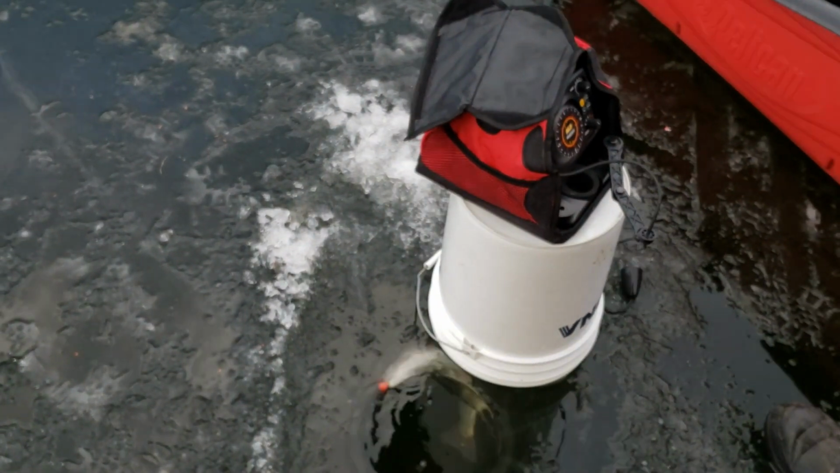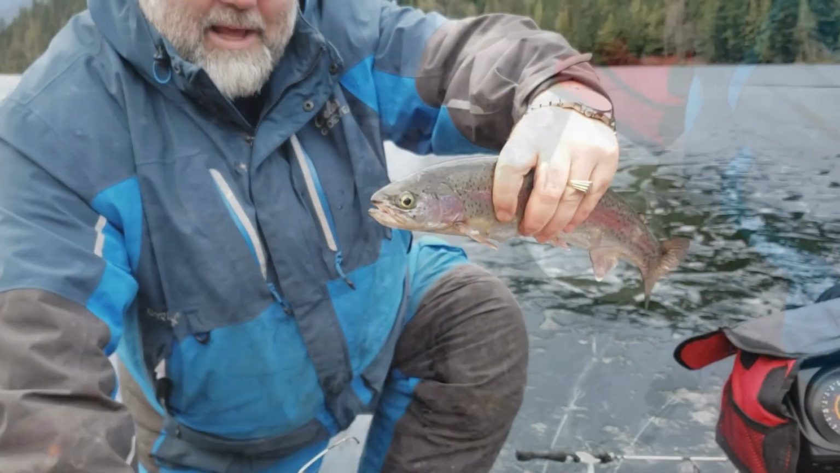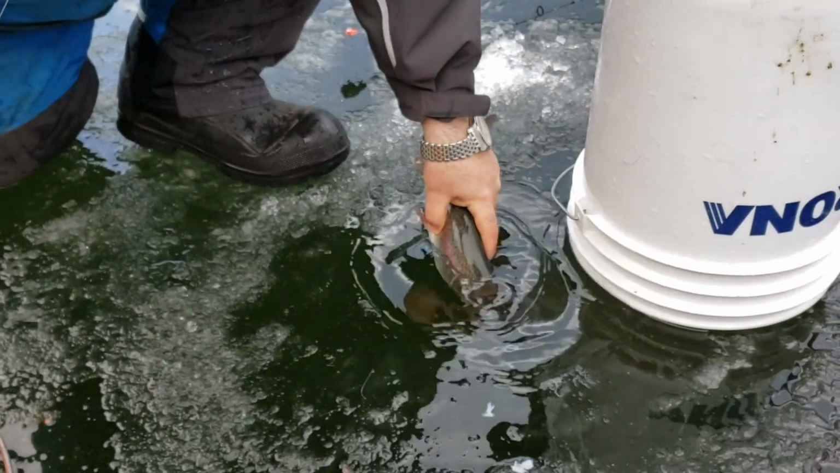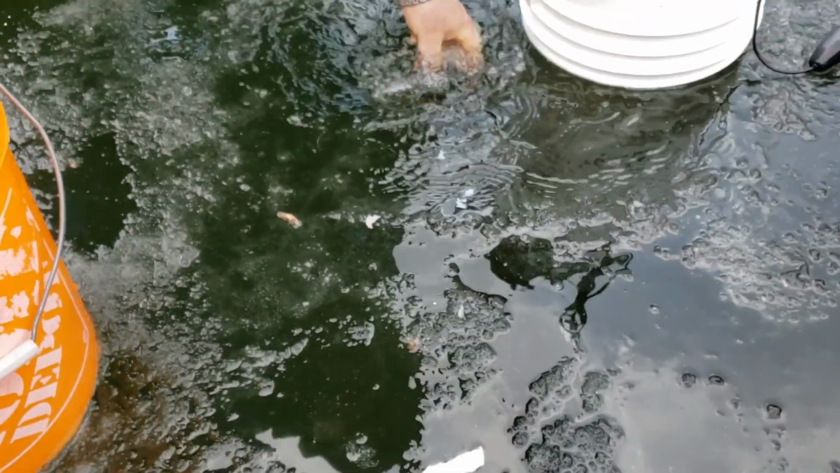Oh, we got a real nice big rainbow here. Here's a beauty. Out of the water. Okay, oh, what a beauty. That's a beautiful rainbow trout. We're going to get him back right away. There's a release. And off he goes. Oh, gone.